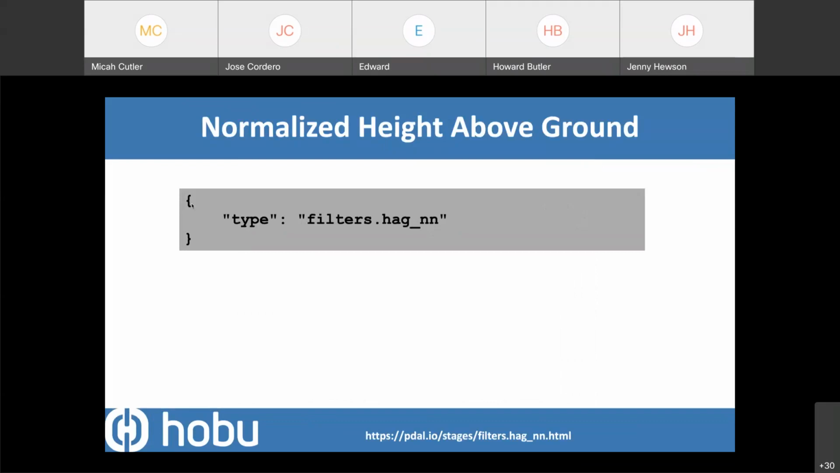Another capability that exists in PDAL, again, any pronunciation is fine here, is height above ground or a canopy height model. So that's a commonly desired thing where we're going to construct a normalized vegetative height above ground. It's really useful in forestry type activities, but it also might be useful in urban environments as well.